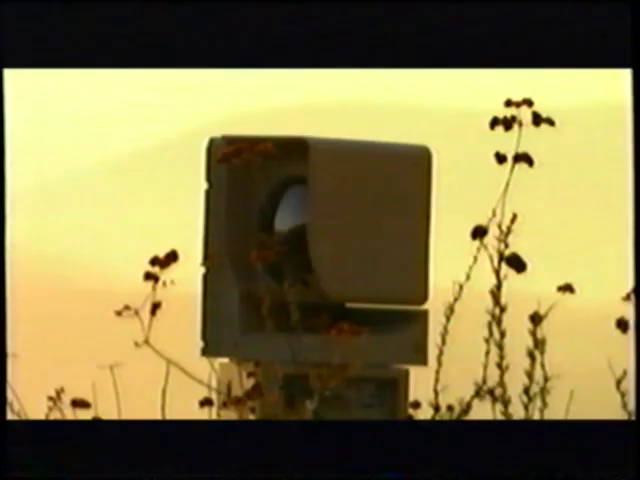FLIR's Sentry system is the heart of the United States Air Force Tactical Automated Security System, which protects U.S. Air Base installations around the globe.